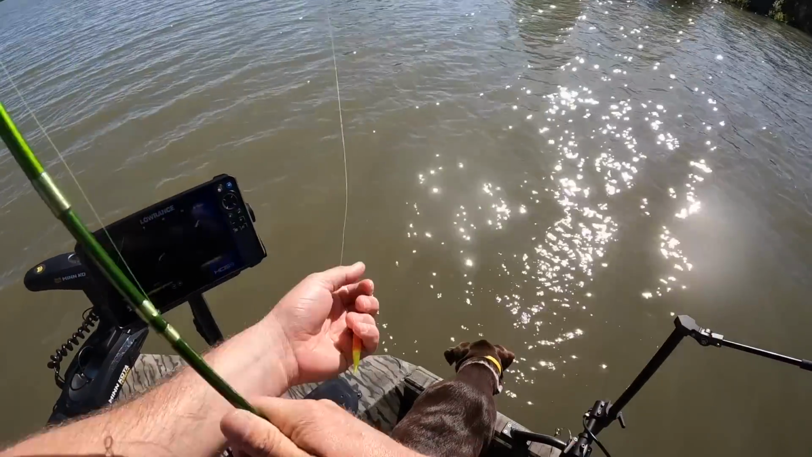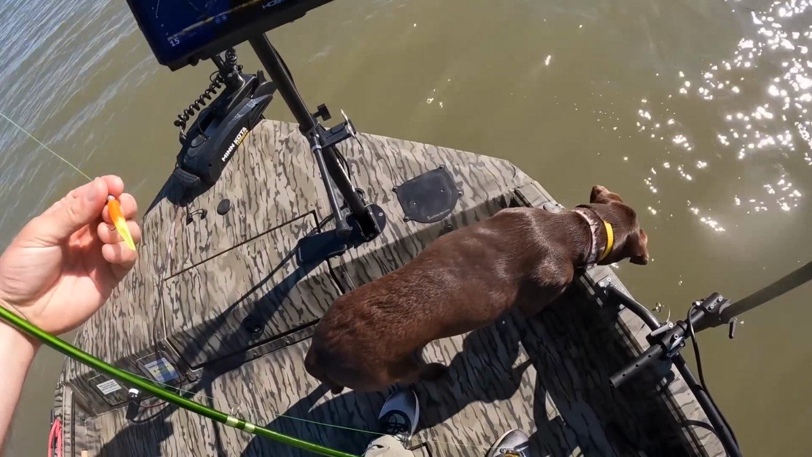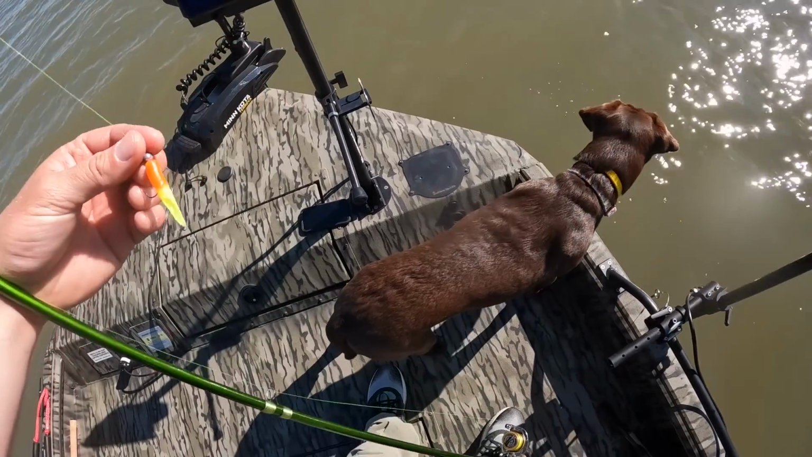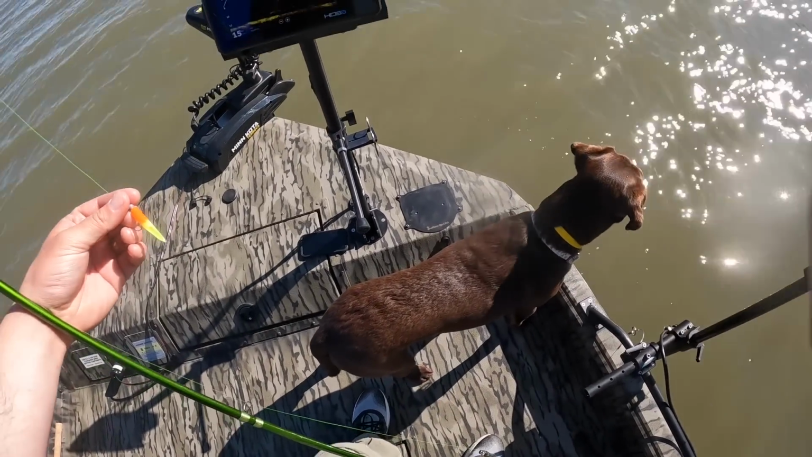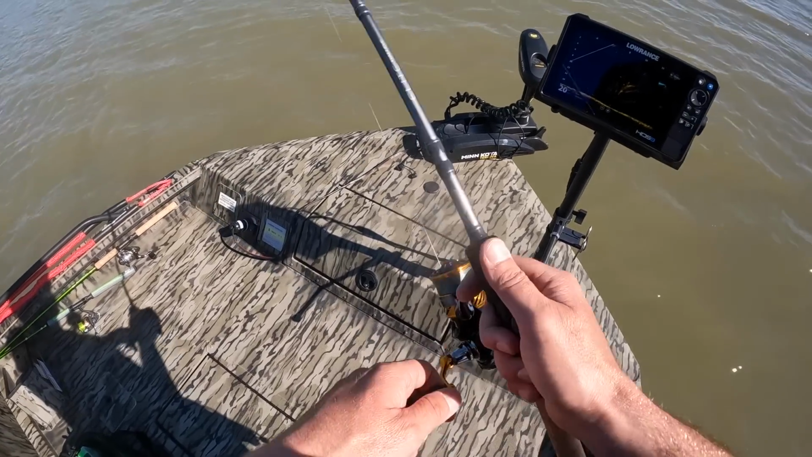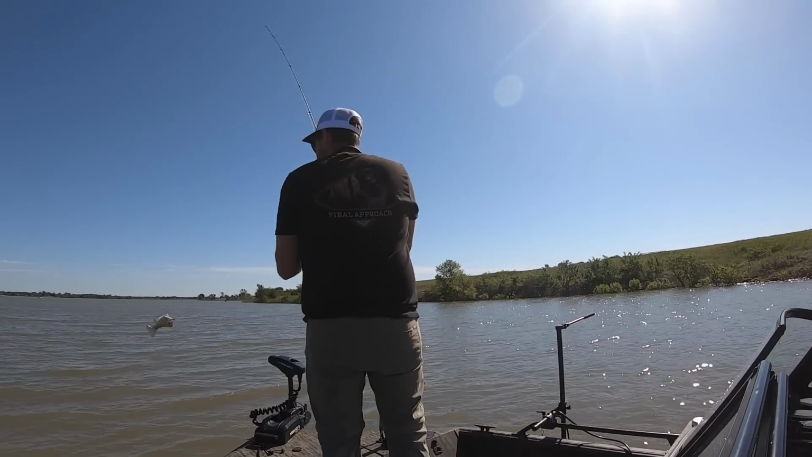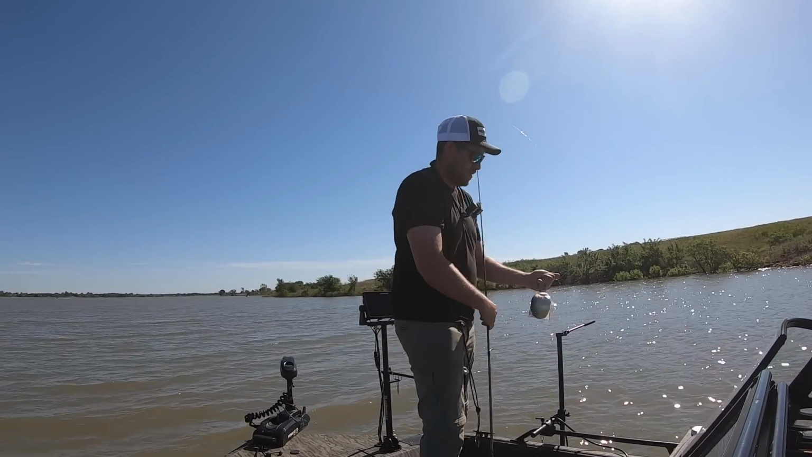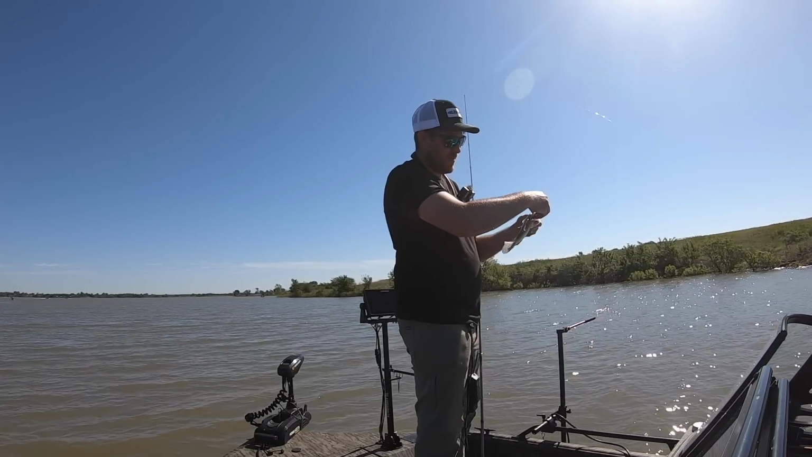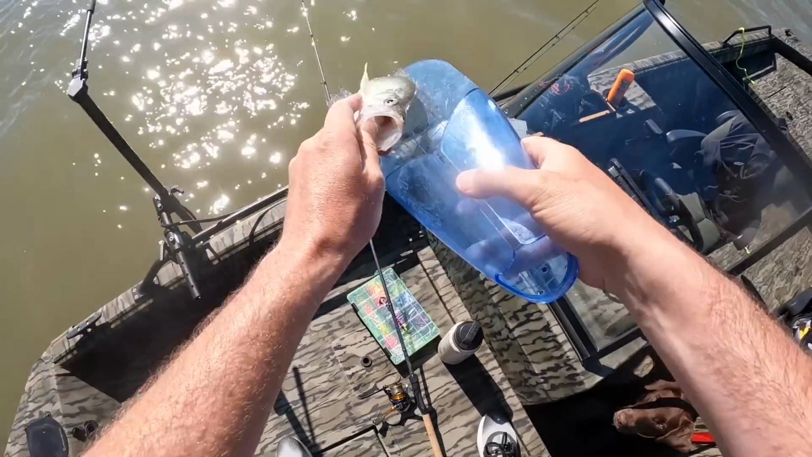I don't know if this is where I want to spend my time or what. I'm not sure. Oh, he's got it. I didn't even feel the bite. That's a keeper. Looks like it anyways. Maybe they just look a little bit bigger on the hook.